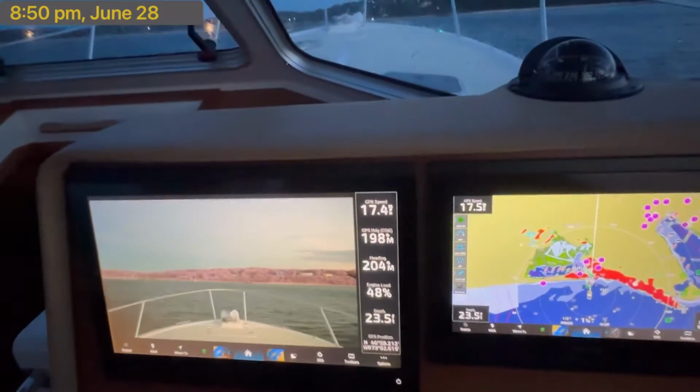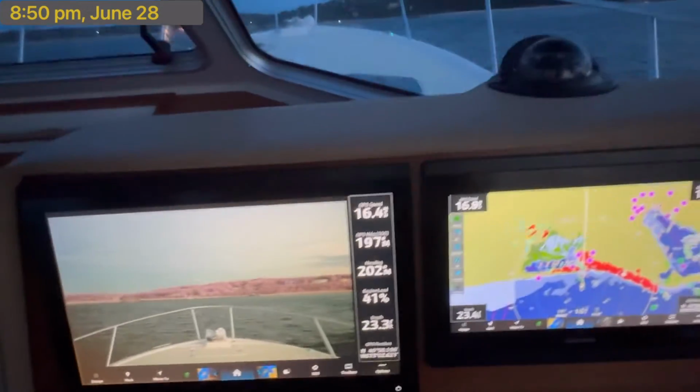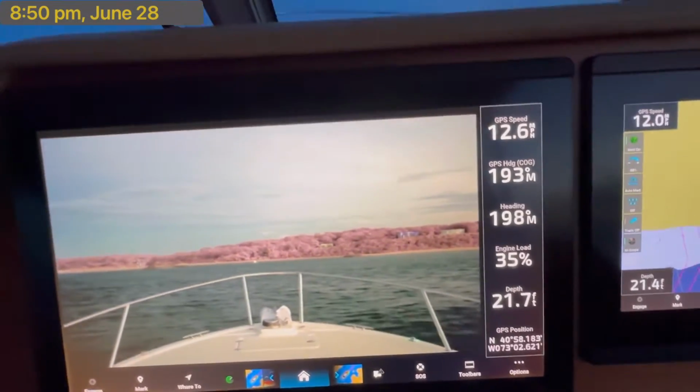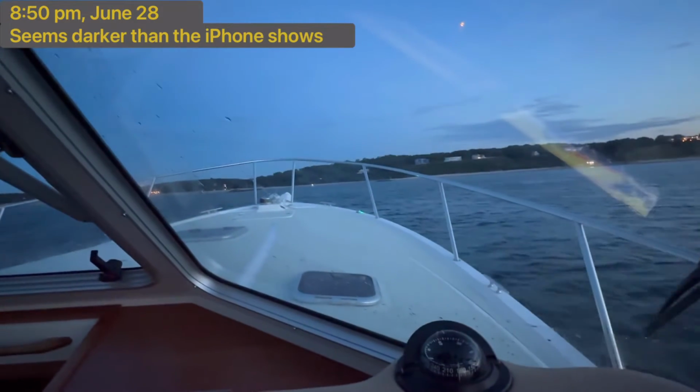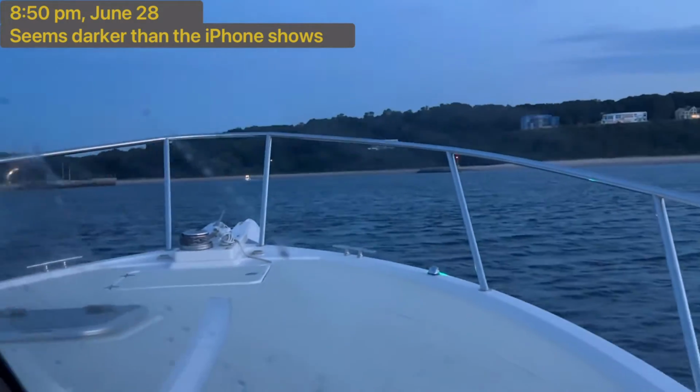And actually, I just want to show you this. Just after that, a few seconds after that last video, the Sionyx kicked over to night vision mode. So you can see those hills are pretty dark to the naked eye. Yeah, that's a little bit better. That's more what it actually looks like.